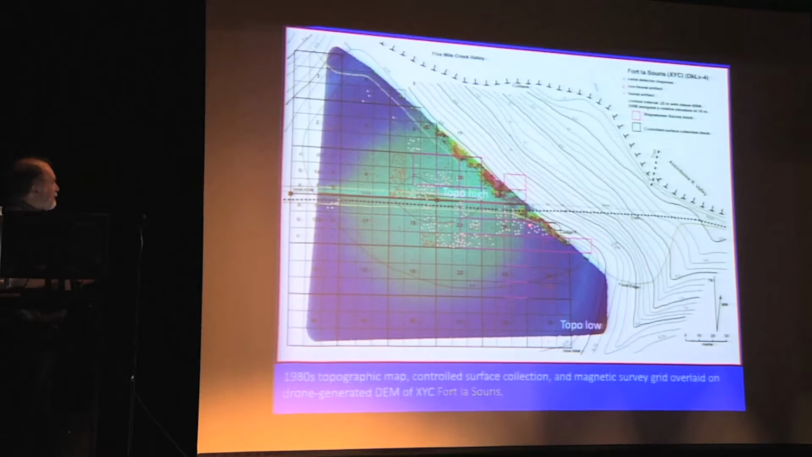We can see a pretty tight clustering of artifacts from the most optimal location on top of that knoll. So we're getting good representation of the old data, but with 15 minutes in the air, as opposed to close to a week and a half of cutting brush, collecting data, and probably 2 or 3 weeks of processing that data by hand.